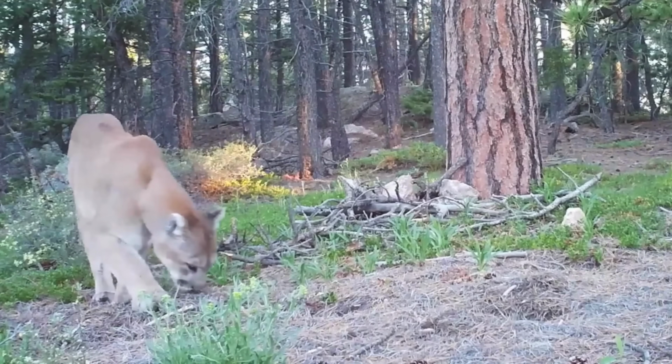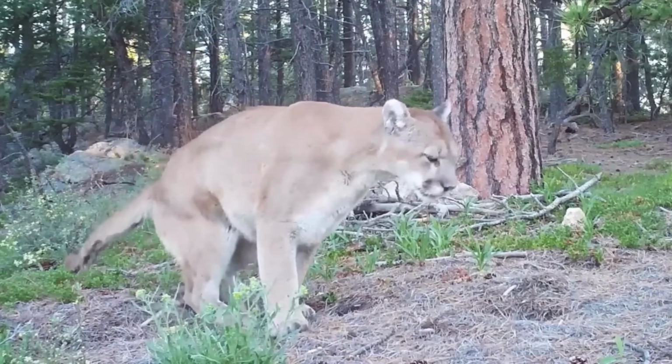The cat roams by the camera a few times, not noticing it. But then eventually it notices, and we get this crazy up-close shot. It inspects the trail camera and even bites it a few times. But the camera withstood and remained standing and recording.